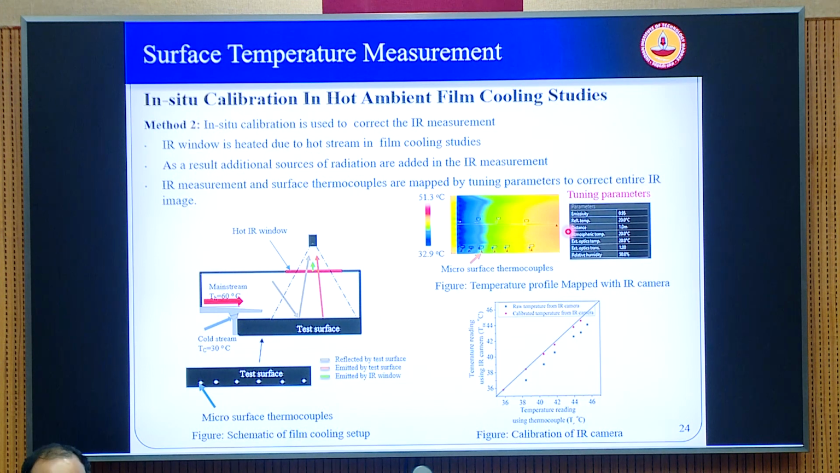at each time instant we get the temperature data at these values, we get the IR data, we have a calibration at that particular time instant, and then we interpolate all the other temperature field to fit it to this calibration. So like that, for each time instant we use the corresponding calibration at that particular time instant, so that these are more accurate, and this also gives a fast response temperature information. So this is called in situ calibration, which we adopted in this particular study.